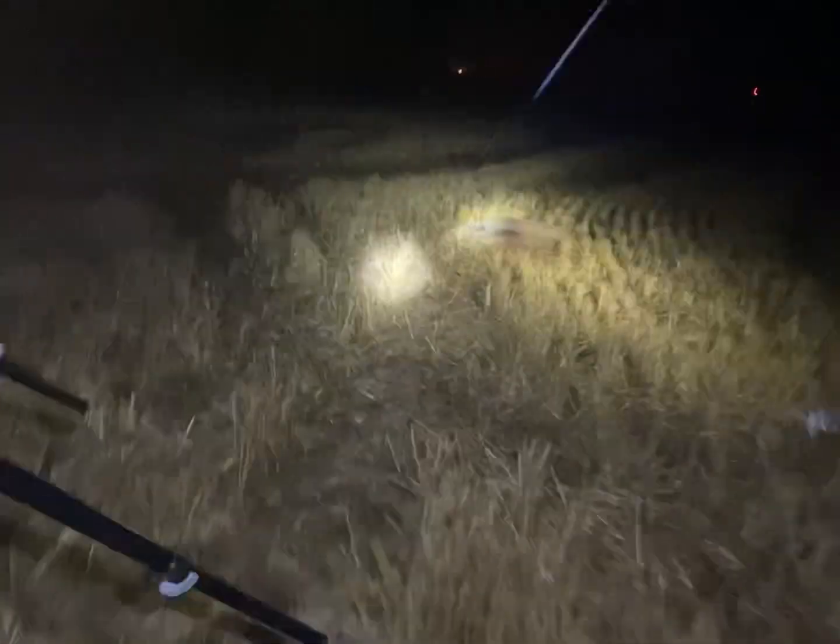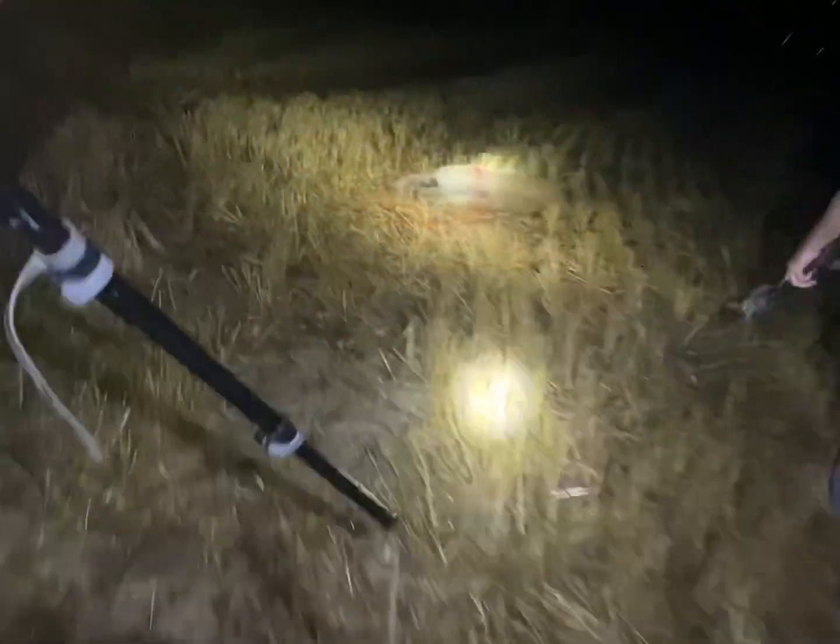High line wires above us. Lightning all around us. It's just a bunch of metal objects. No problem. Hold on to the sticks. You're good. Oh, there it is. Well, as I'm grabbing onto this metal. Oh yeah, there's one. That's a good one.